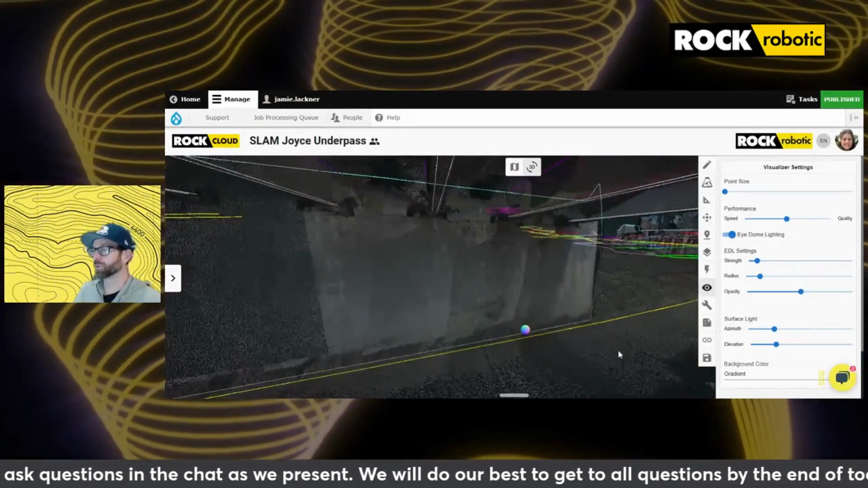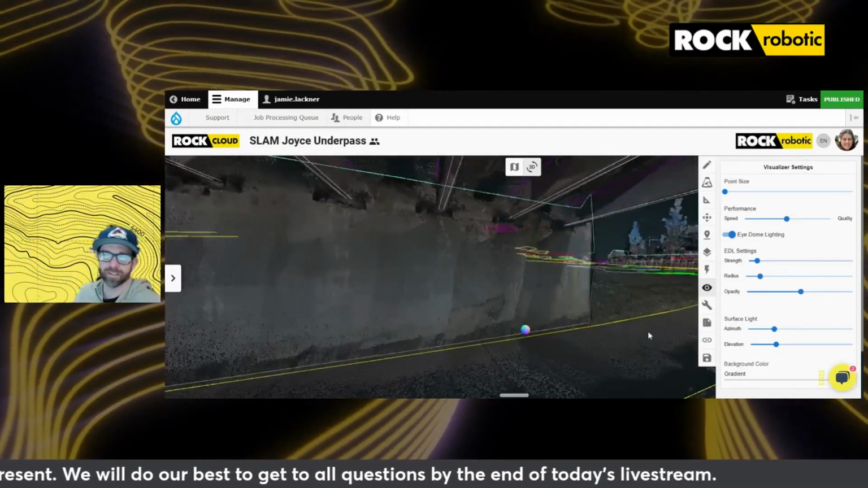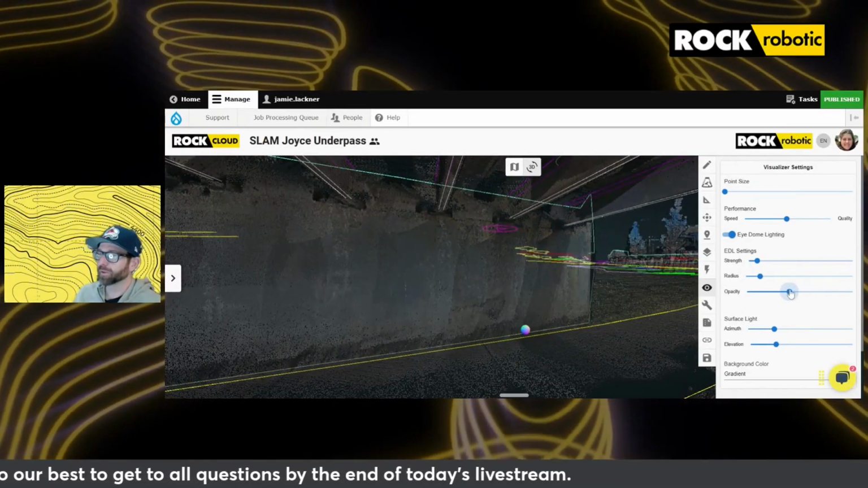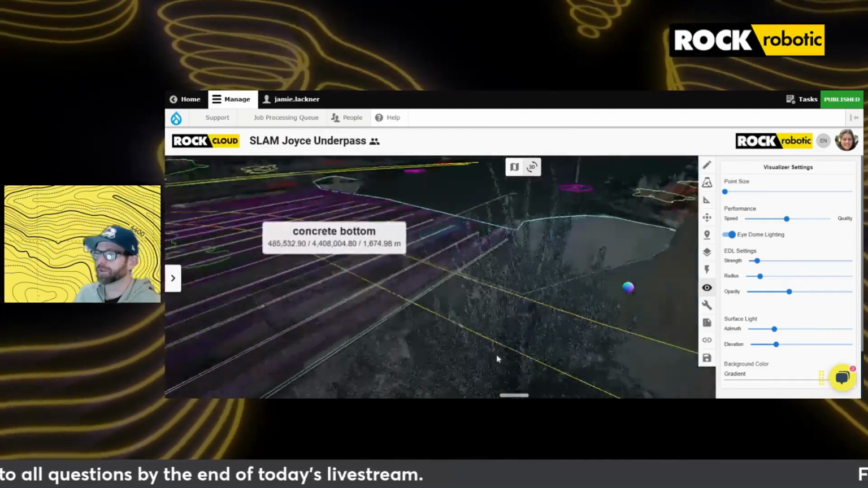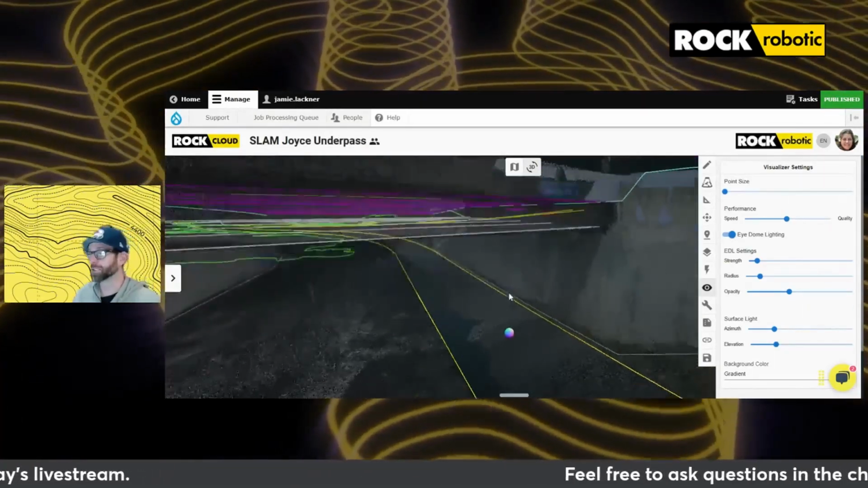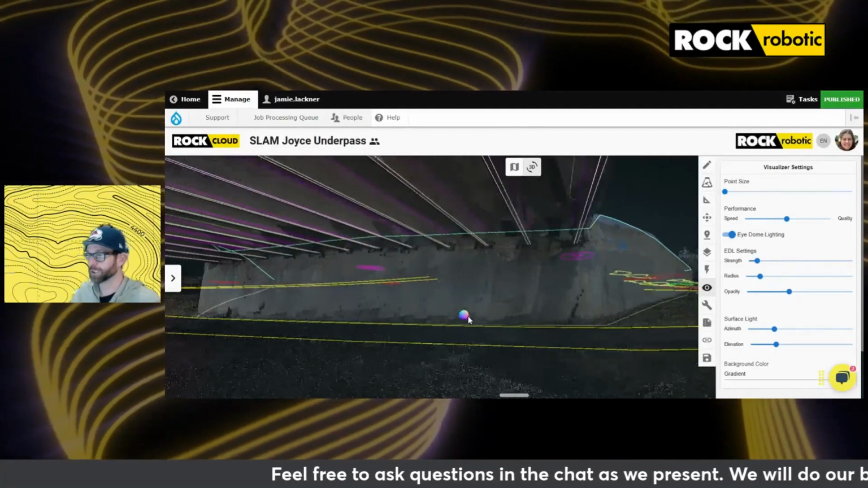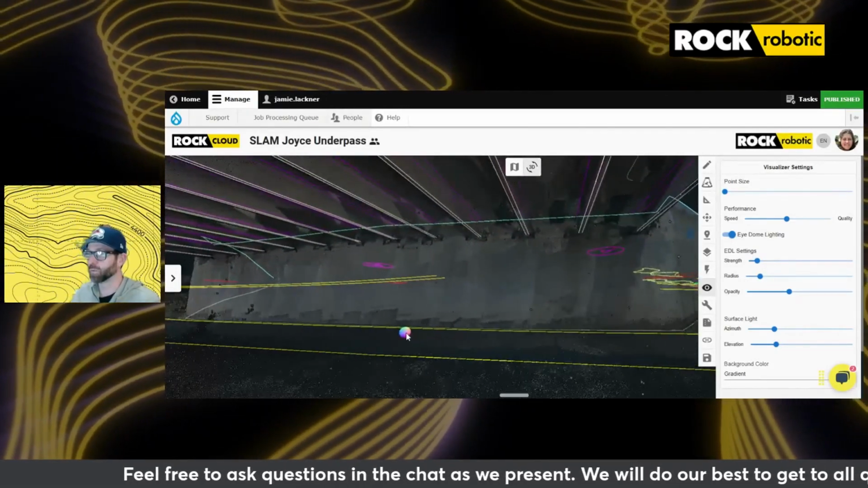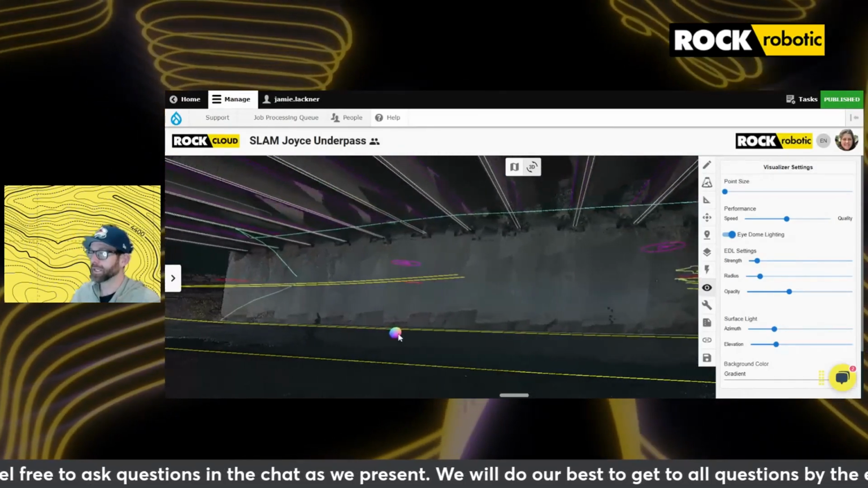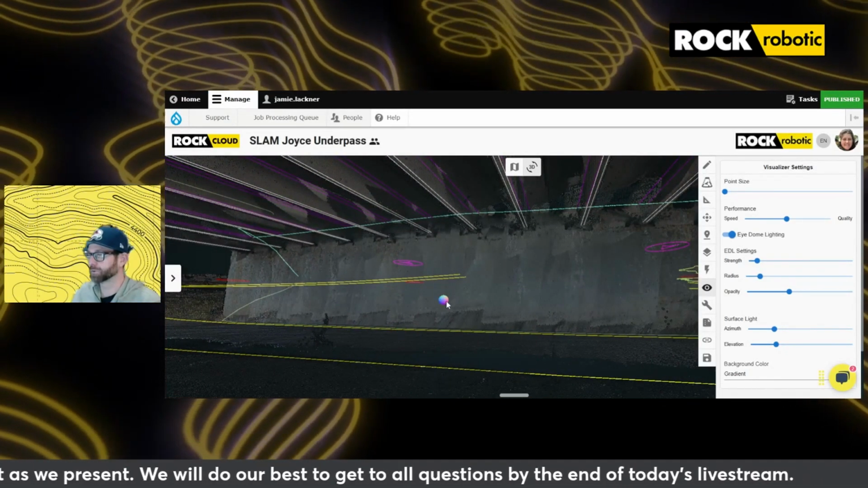And now, as we change our view and reduce that opacity, we can also see the planimetrics being derived from the underside of the underpass. This is where traditional drone surveying would not get data. In this case, we've got our SLAM data set that we collected for the Joyce Street underpass.